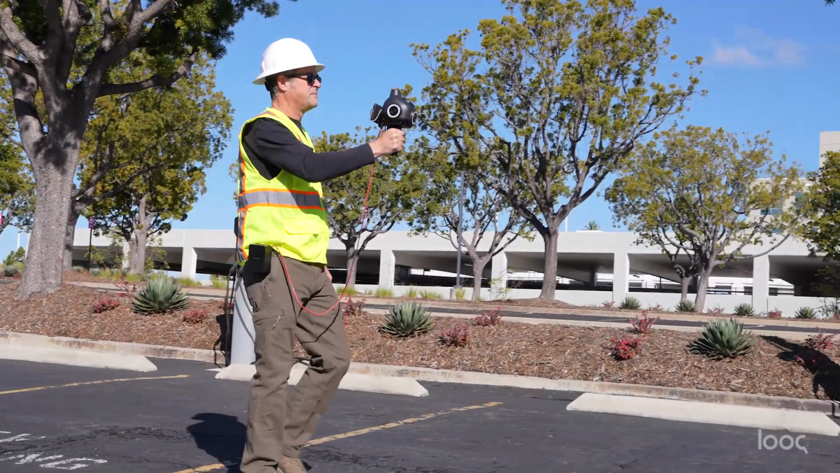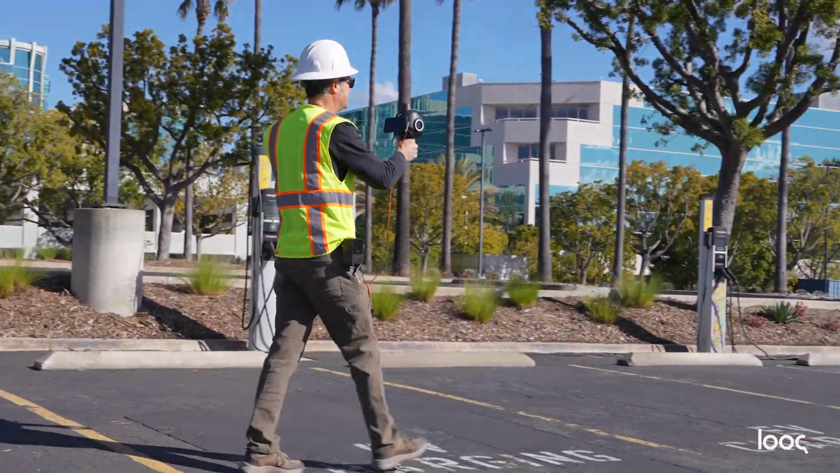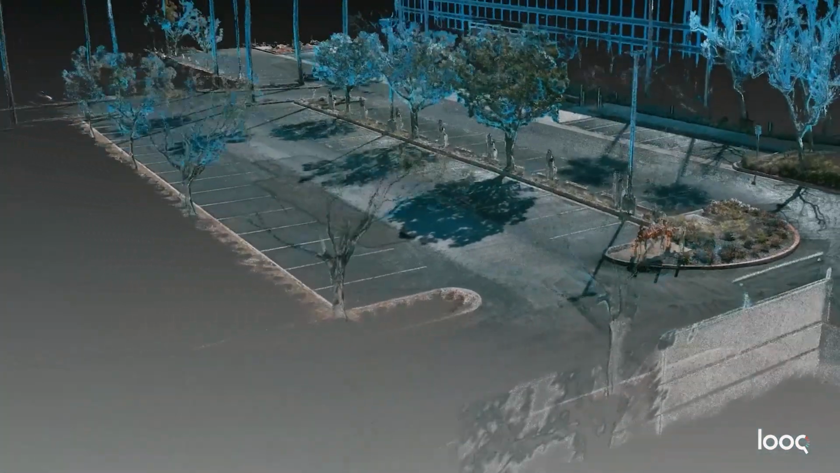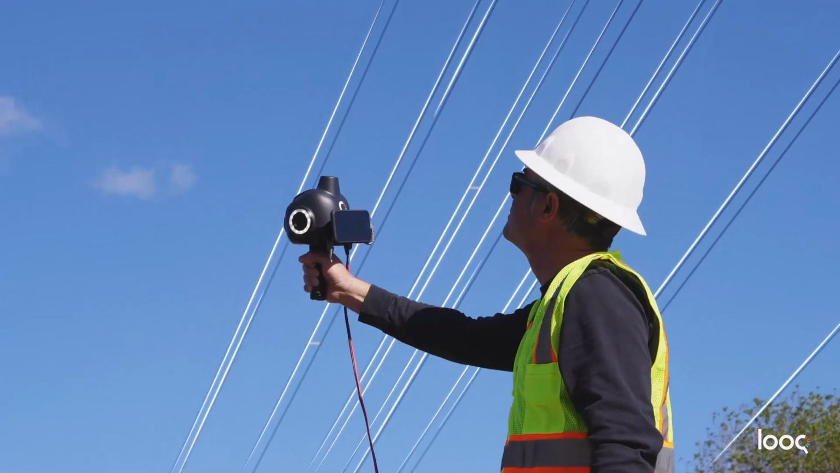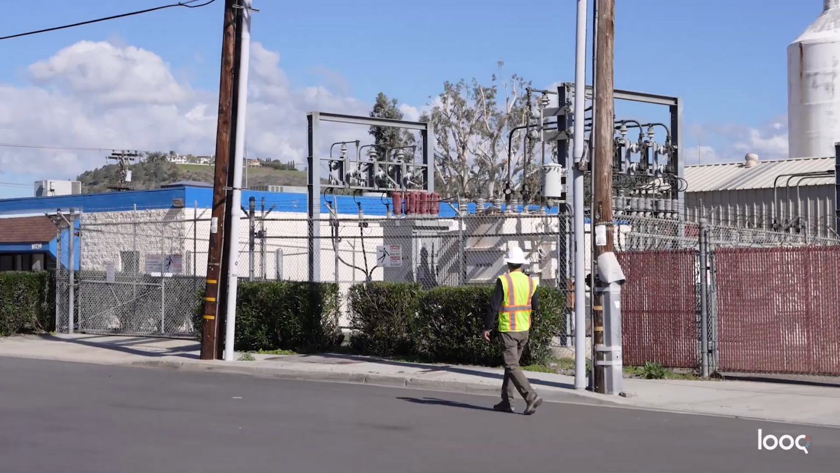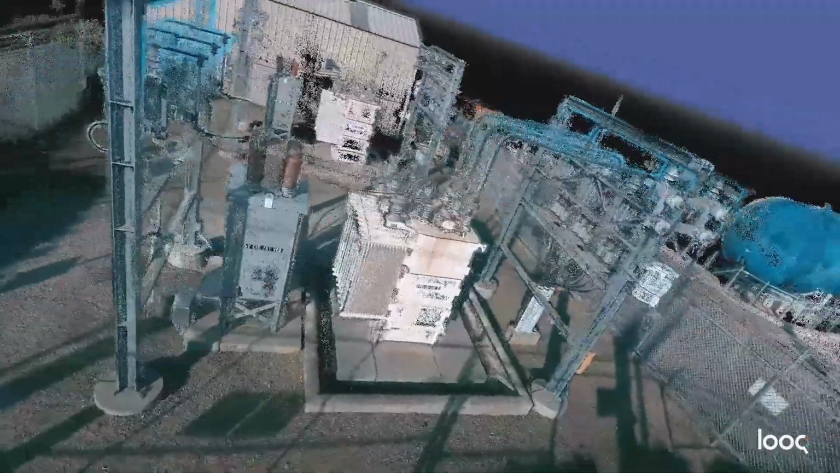Looq provides easy, fast, and accurate capture, modeling, and analysis to support topographic mapping, creating comprehensive surveys quickly, safely, and accurately. And for utilities and their engineering ecosystem, we provide quick capture and modeling of transmission and distribution assets for structural analysis, design optimization, and safe and efficient inspection.